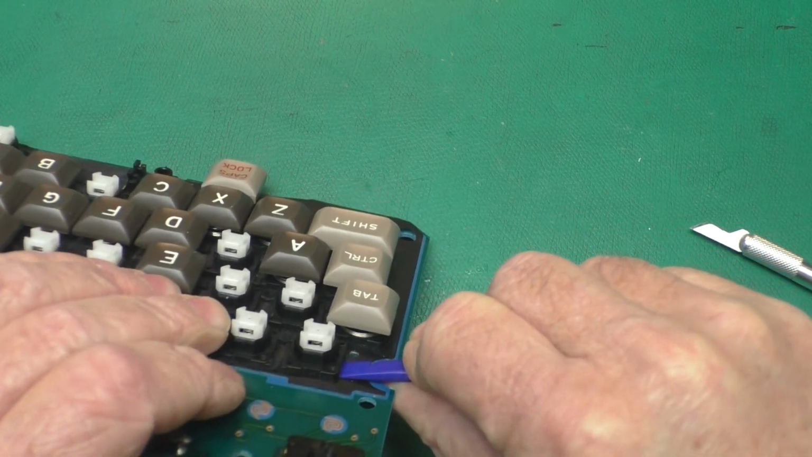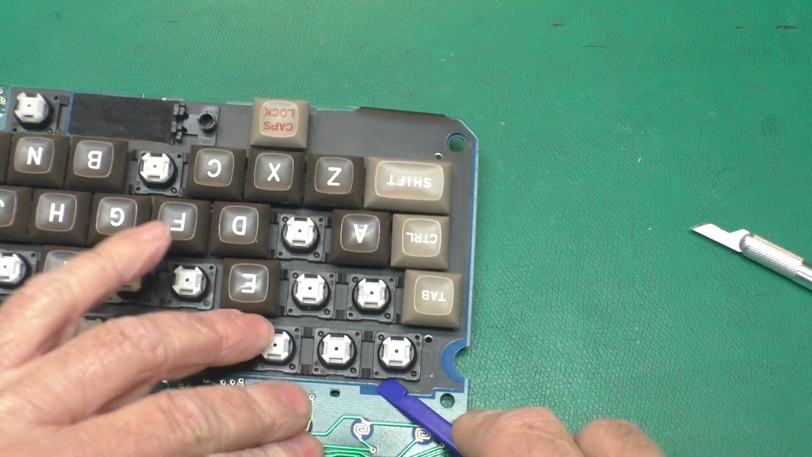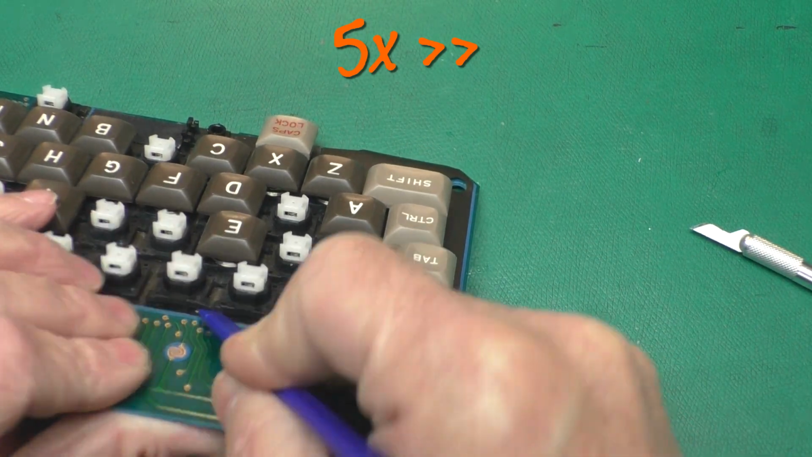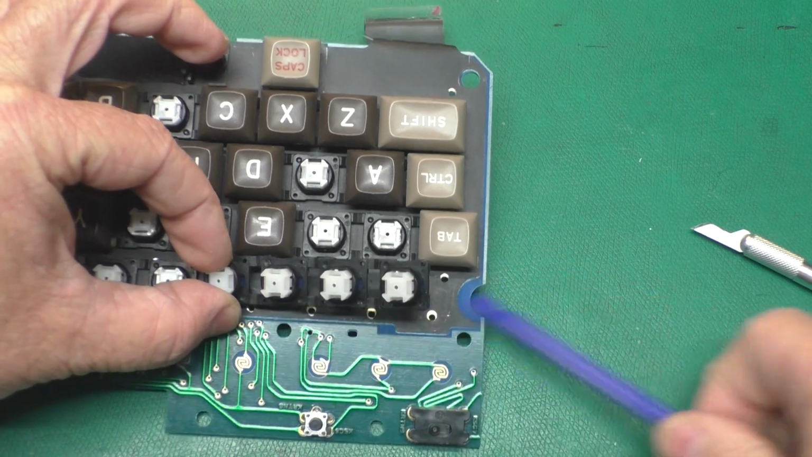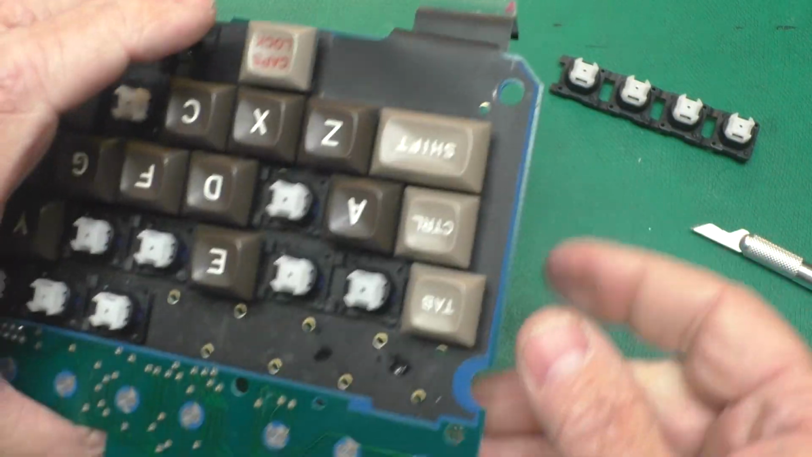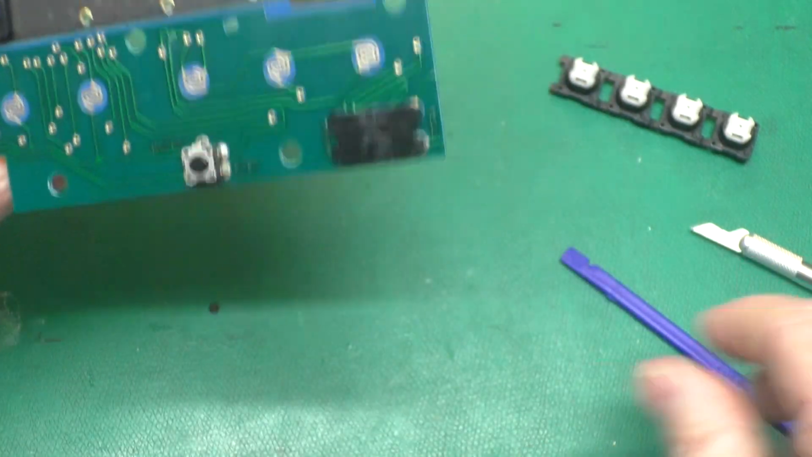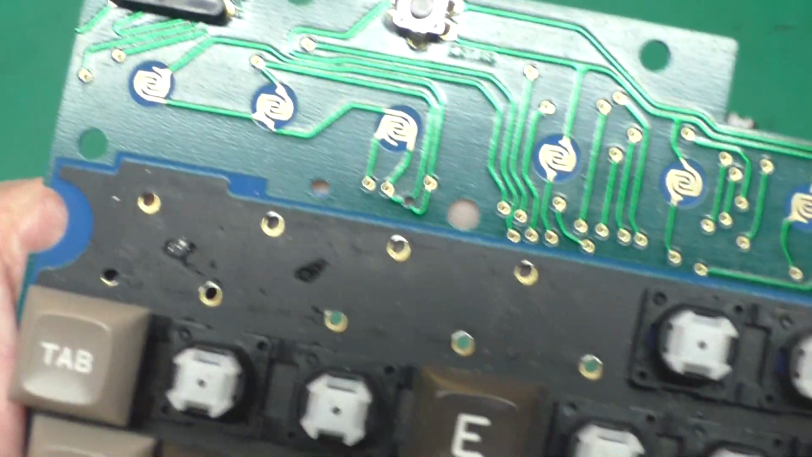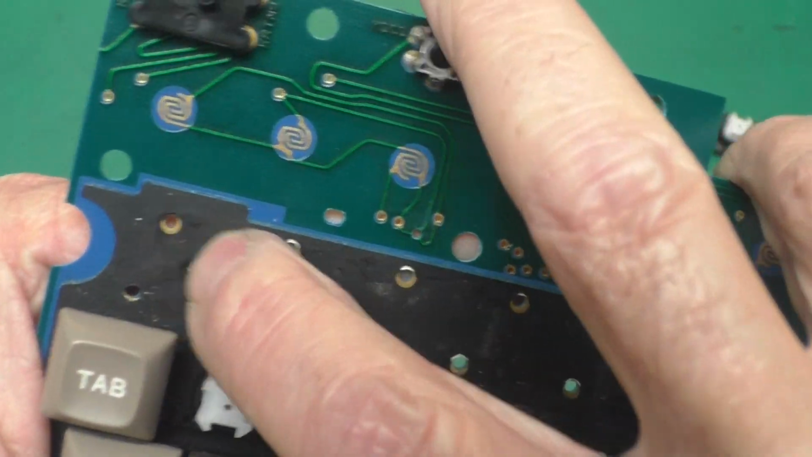Yeah, it's stuck to this. Okay, got that one kind of started up through there. There we go. Okay. The other thing we got to be gentle of is these ribbons. What's that right there? Got kind of a shiny spot. Kind of a shiny spot there too. Shiny spot there.